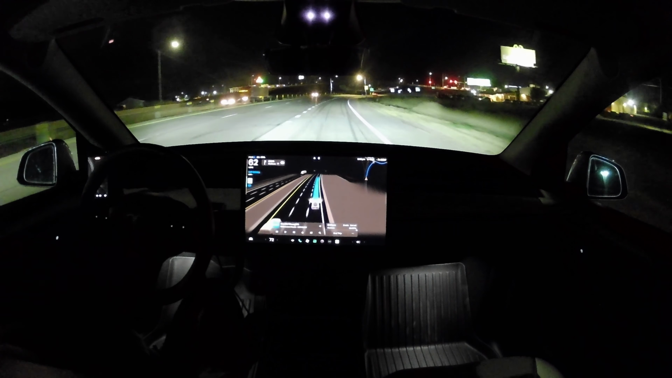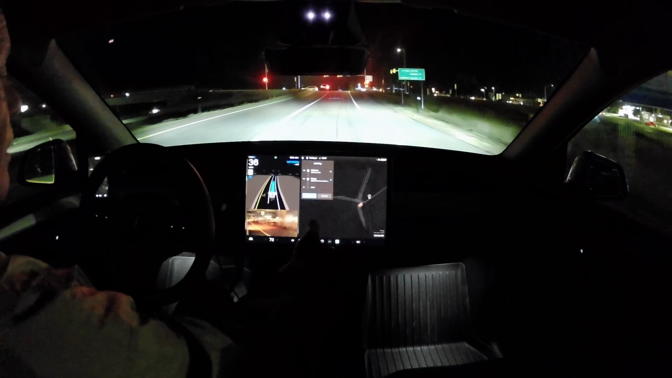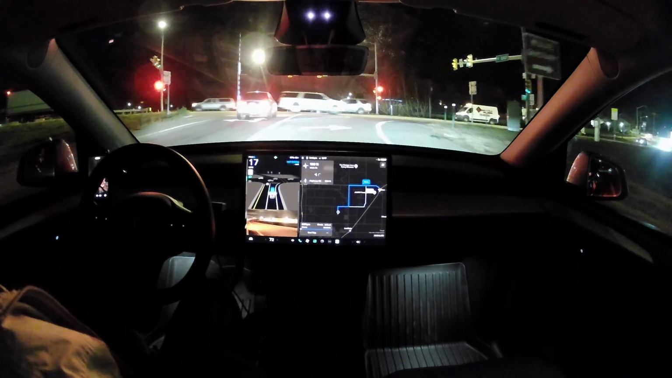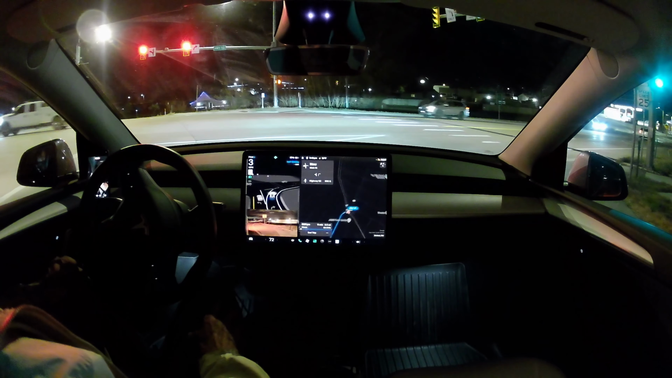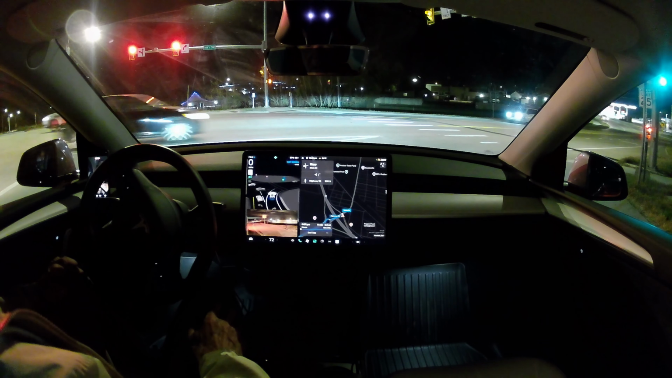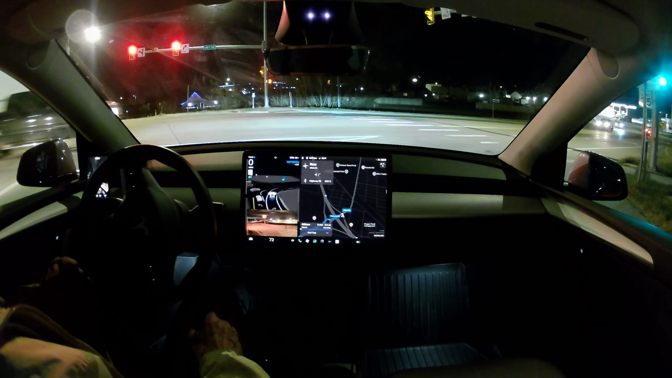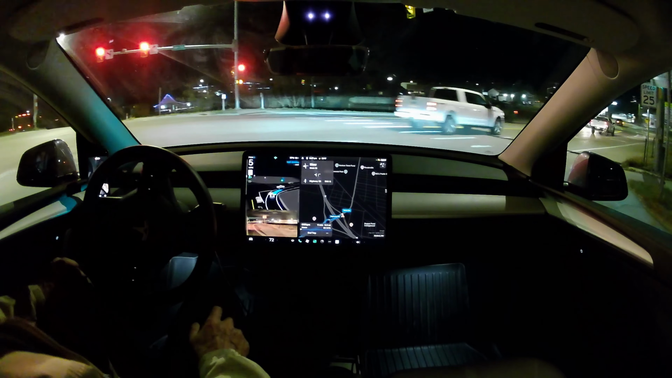So, nice exit. We're at 65 miles an hour, but we're slowing down for the exit coming up, and we'll be turning into Hudson. Let's see if I can cancel that while in the trip. Okay, see, I edited the trip, but she didn't pick it up. So she'll turn into town, and we'll do a U-turn down here. And off we go.